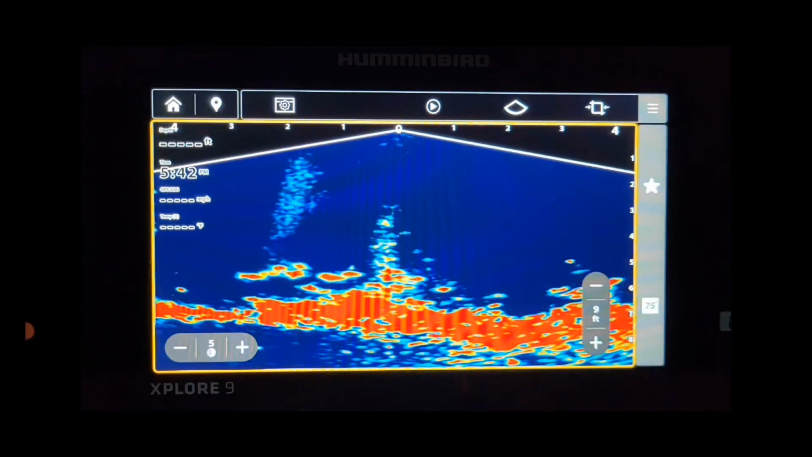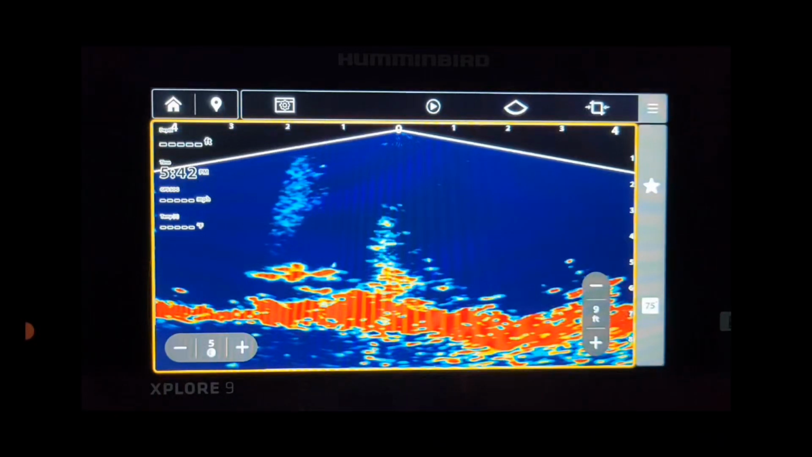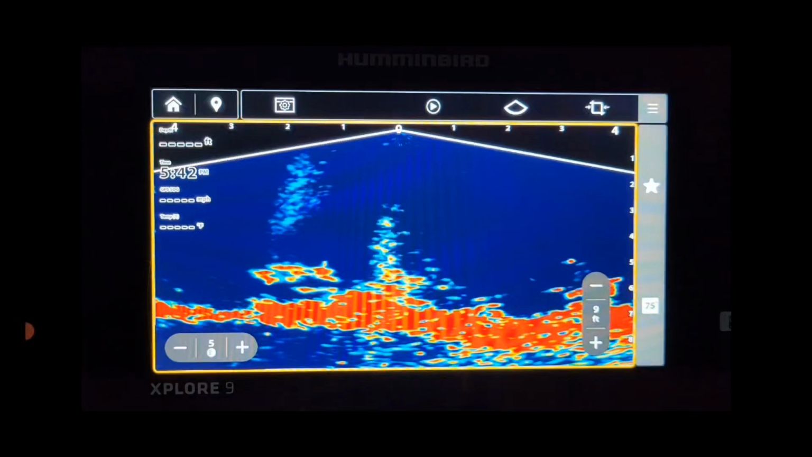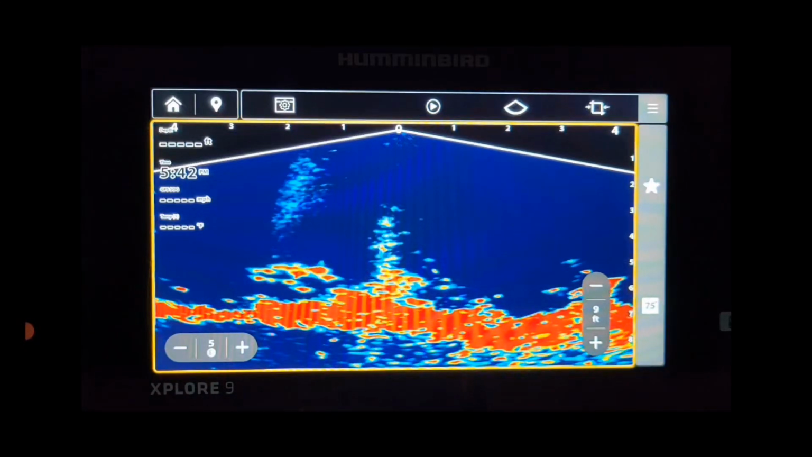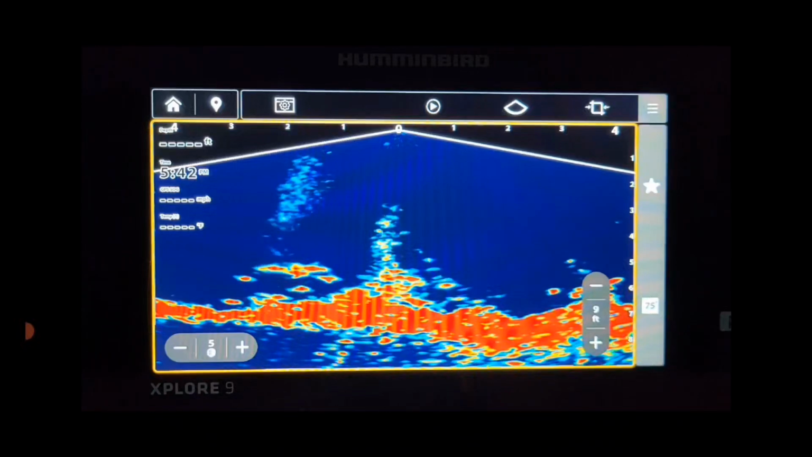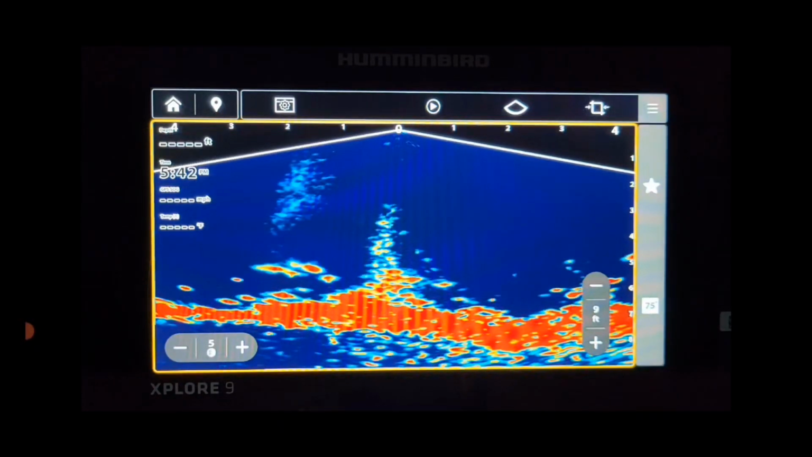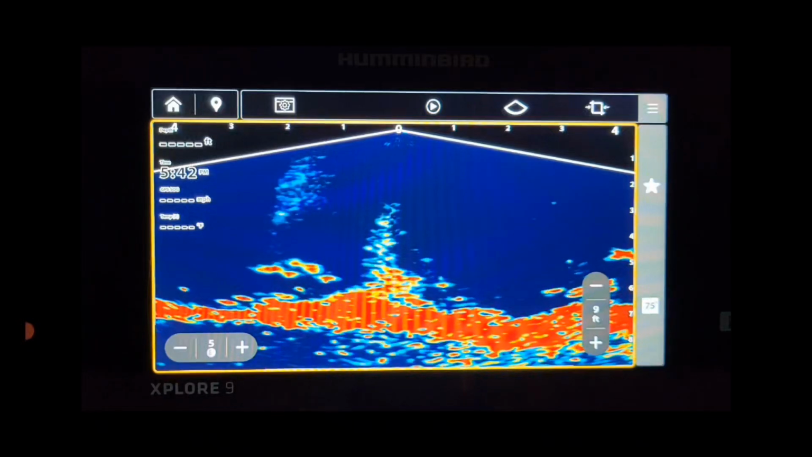Couple little ones, they're just tapping on me. I believe these are just small gills, but nice to see the fish and the jig here. They're surrounding my jig right now, so really cool. Yeah, they're not wanting any part of this.